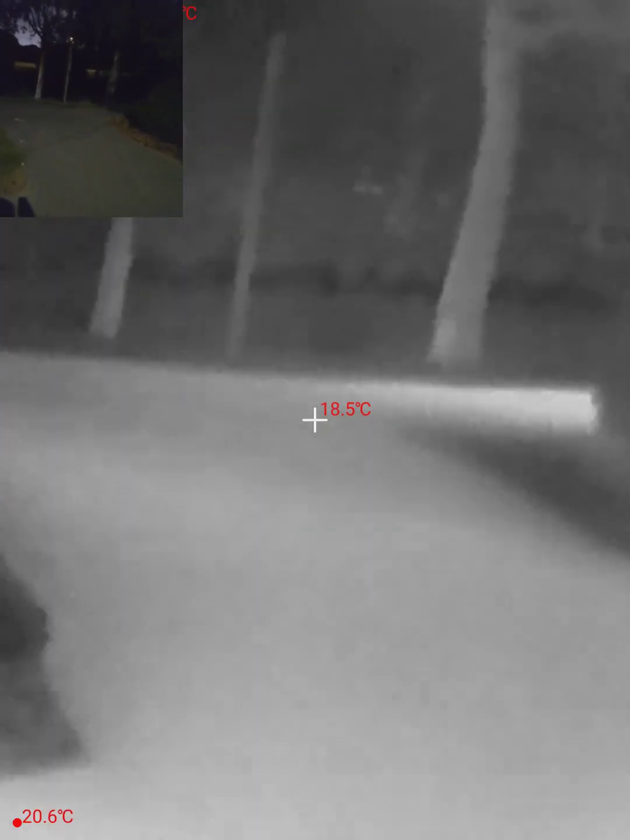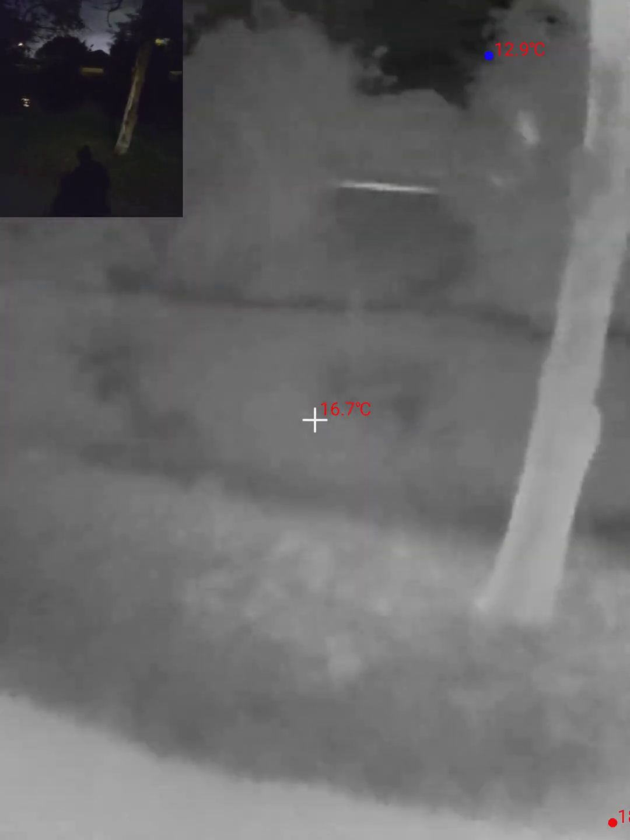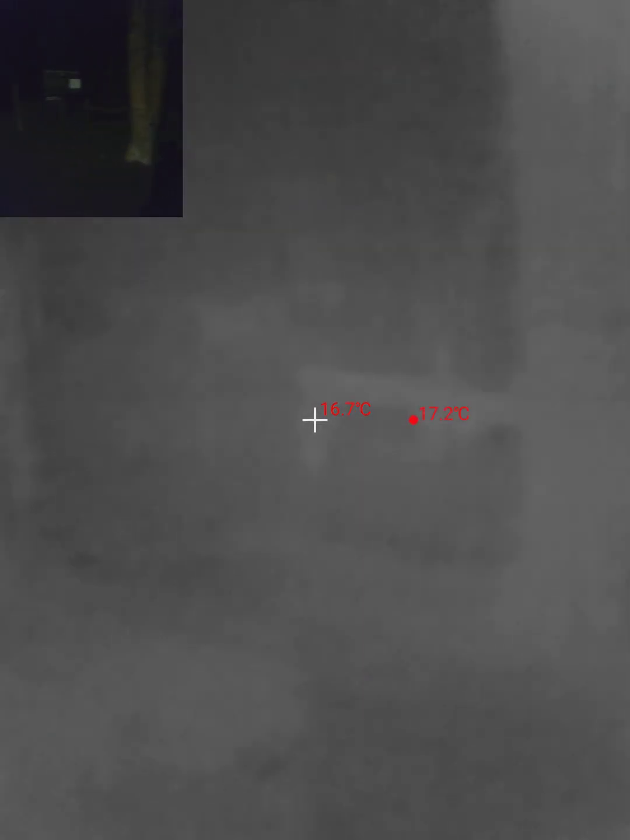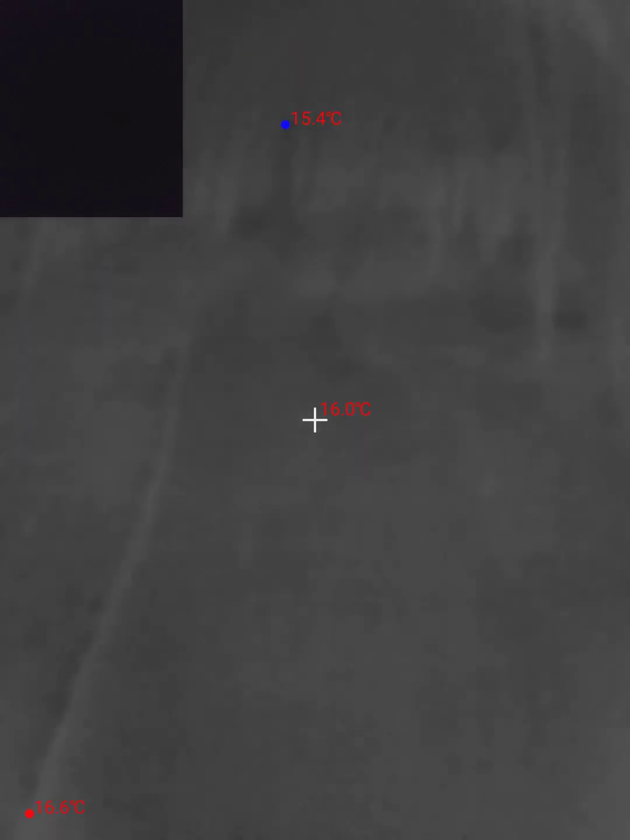Alrighty, so now I'm going to take you on the path that I really wanted to get to. We've got a little river beside us here. We'll probably look at that very soon, but right now I wanted to go on this path. You can see here that my eyes are starting to adjust now. I can see a lot better in the dark than a lot of people, I think. But even still, you see the thermal camera is doing a pretty darn good job.